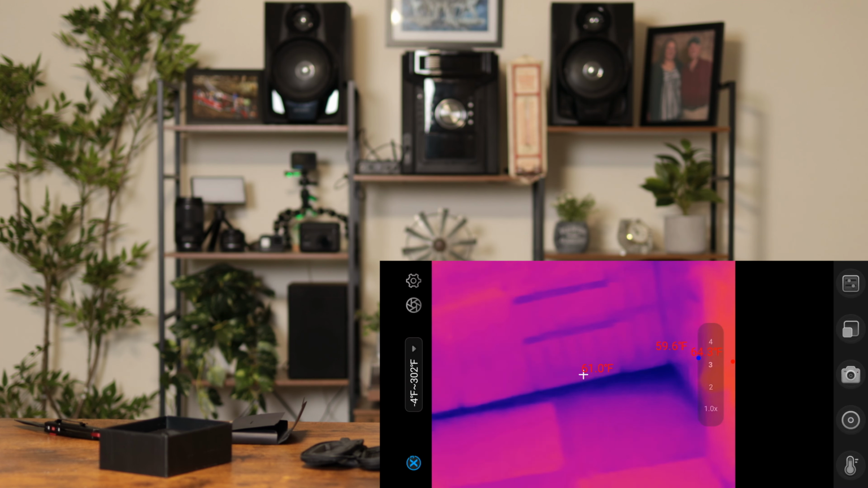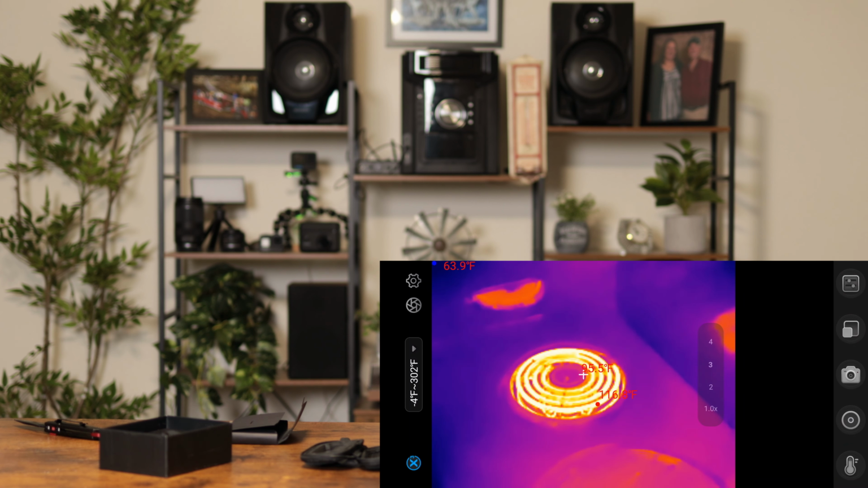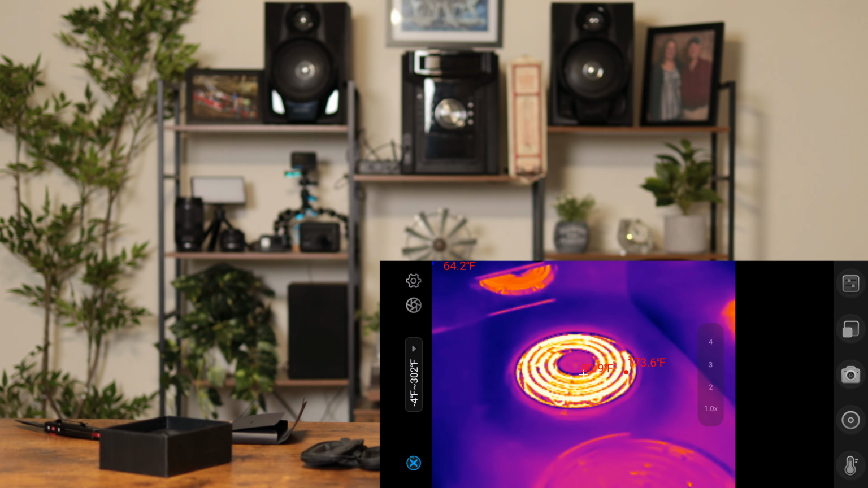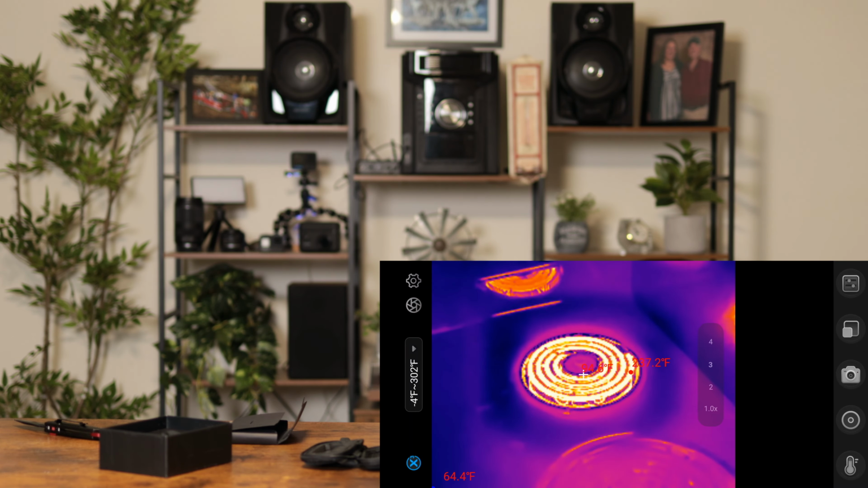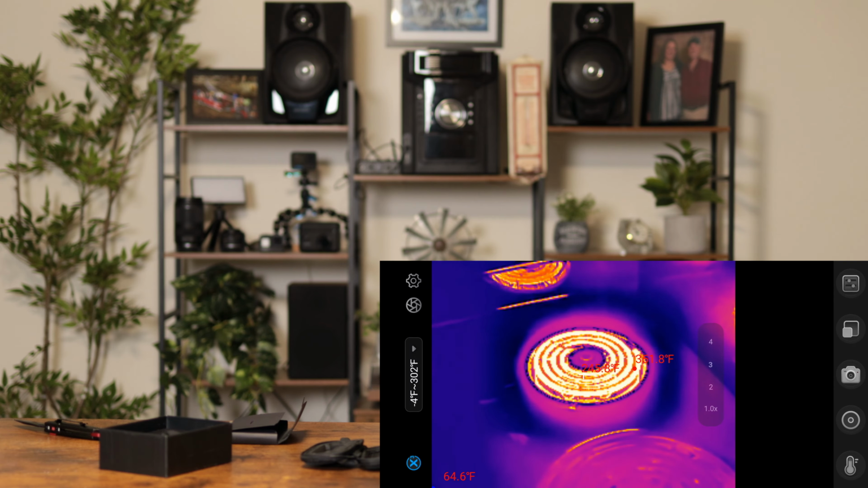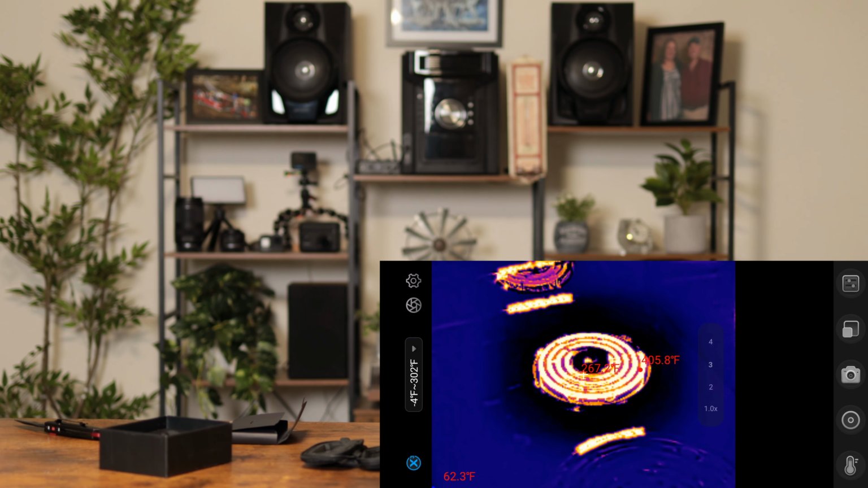Just for the fun of it, let's turn on the stove. See how fast that heats up. That was almost instant. Now that is pretty wicked.